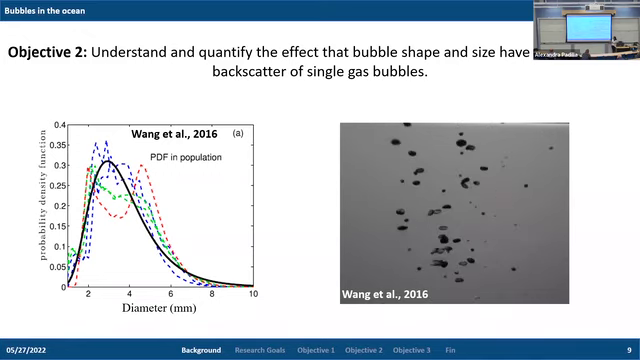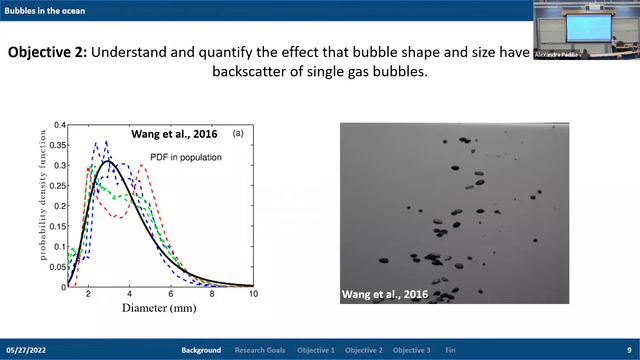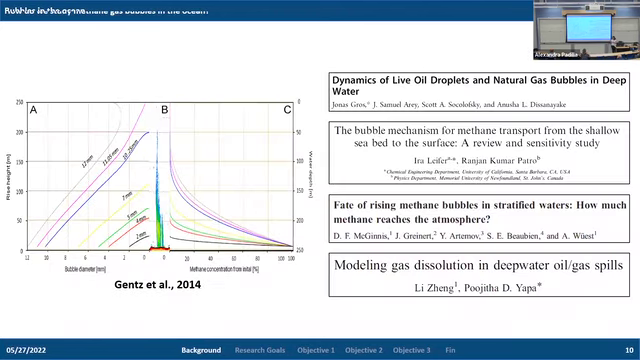Some researchers have developed numerical models to help us understand what happens within the water column itself. So we can track the dissolution of gas bubbles in the ocean by looking at how they change in size as they rise, but also how the methane concentration within the bubble dissolves within the water column. And so this allows us to have a more synoptic view of what's actually happening in the water column with the acoustic measurements.